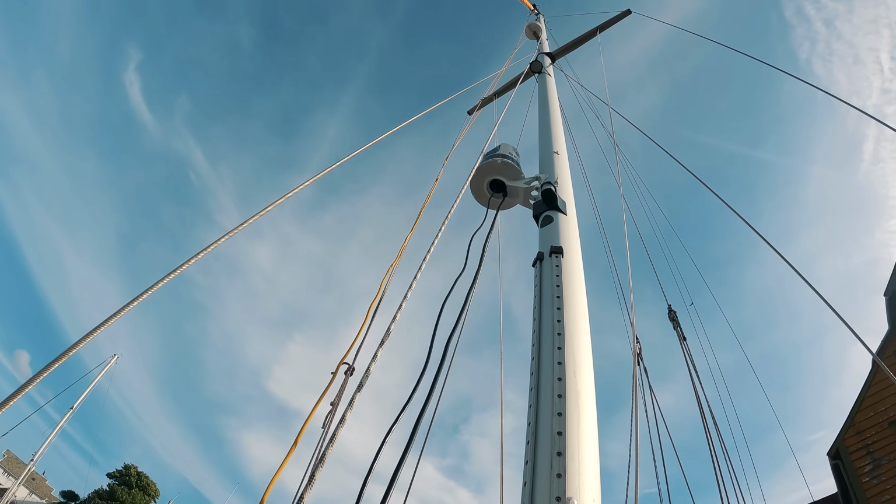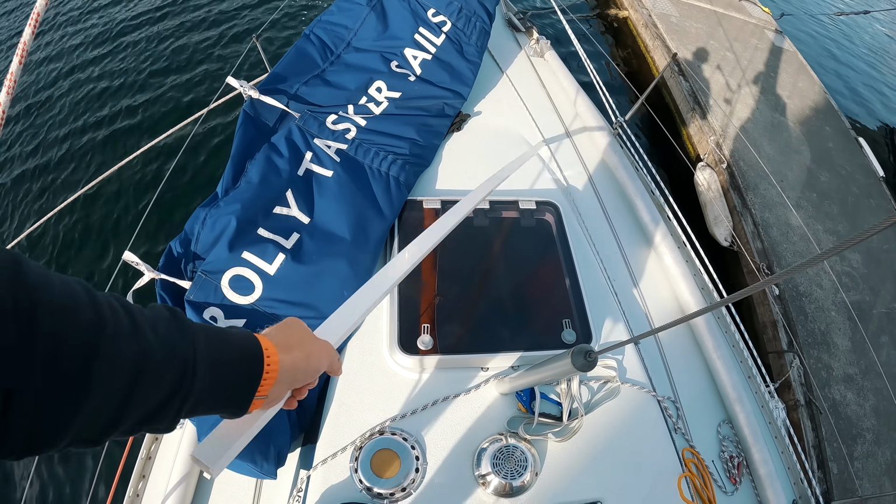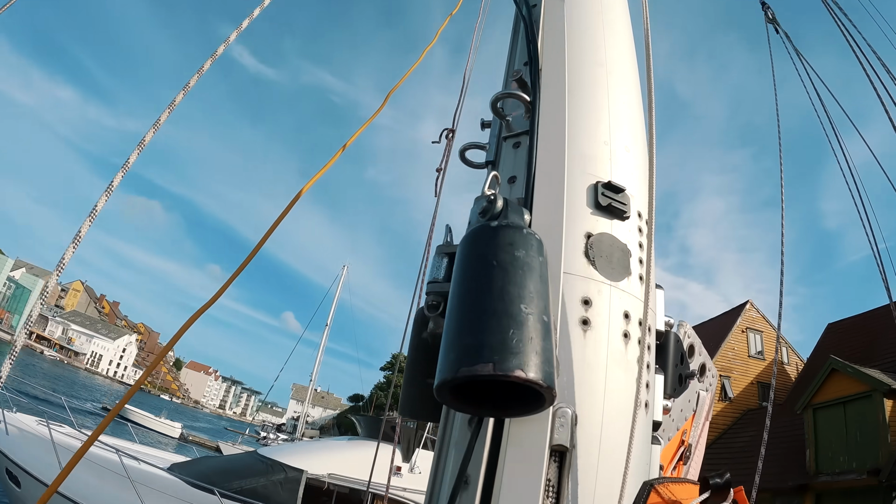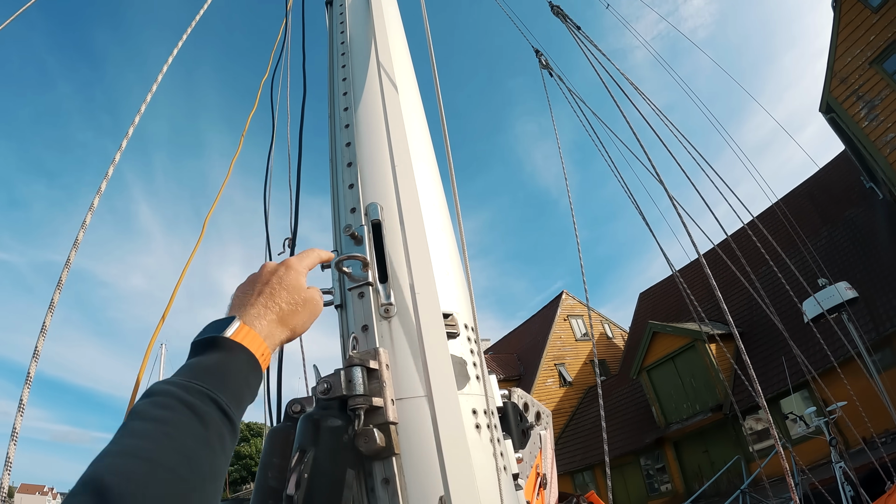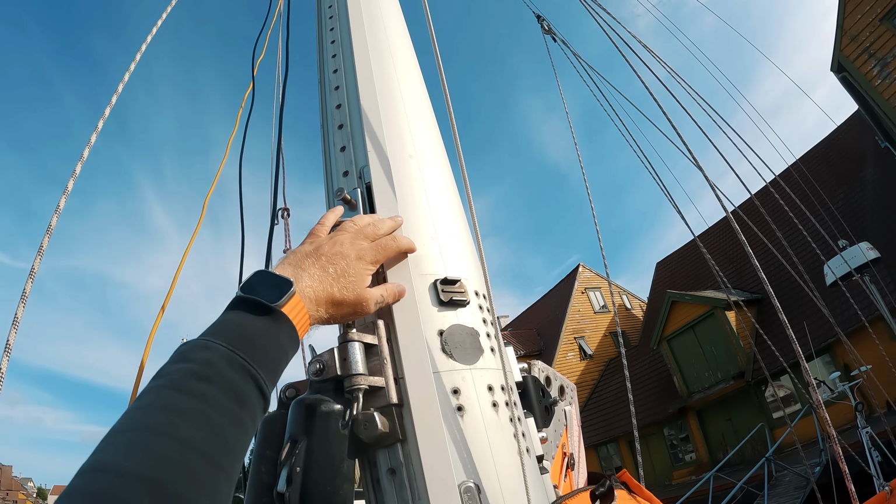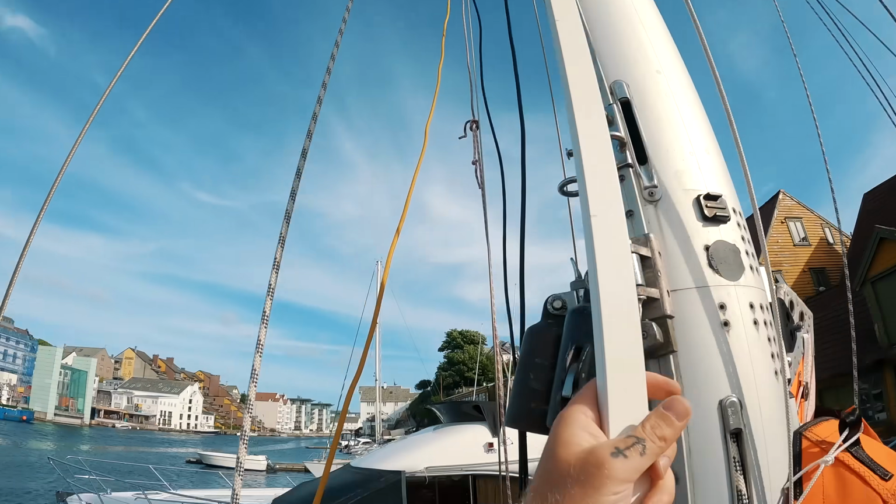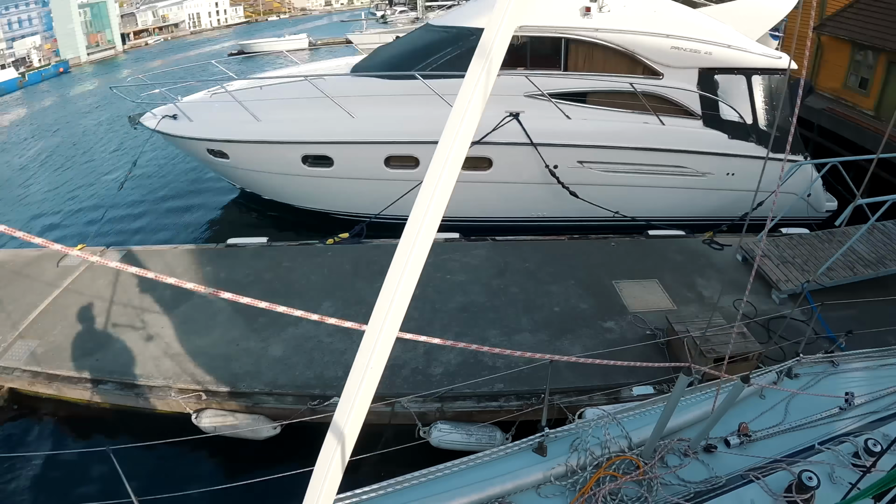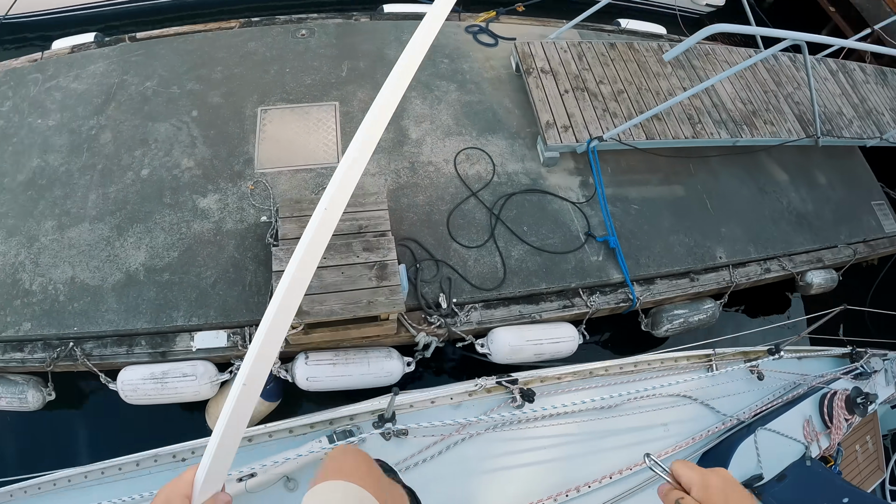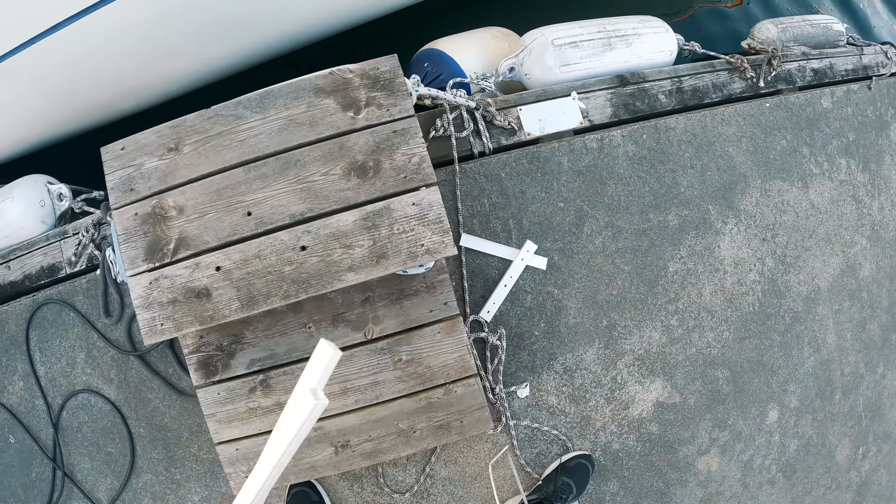Then it's the cables. What to do with them? I'm gonna use this, and this is coming on this side. So as you can see, the port for one of the halyards is coming here, and this is the only way to have the box, so I have to cut it here and here. It's gonna be good, I think. Gonna look a little bit weird, but we like weird. Weird is good. Okay.